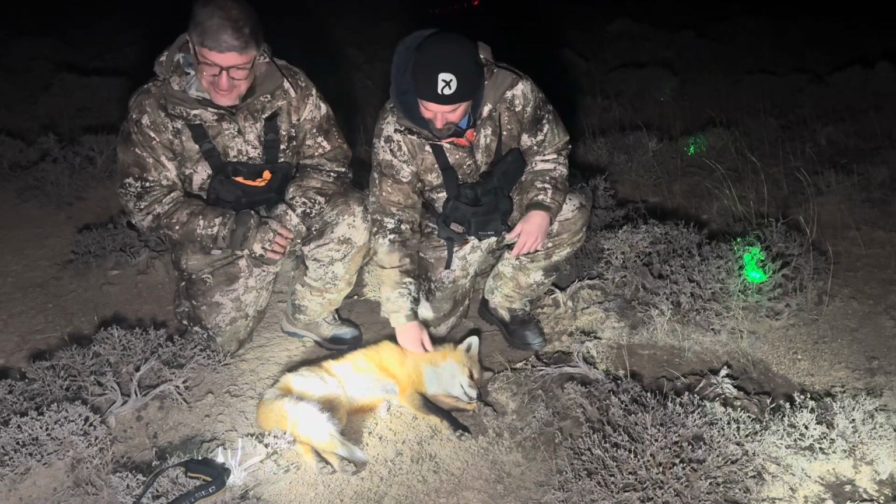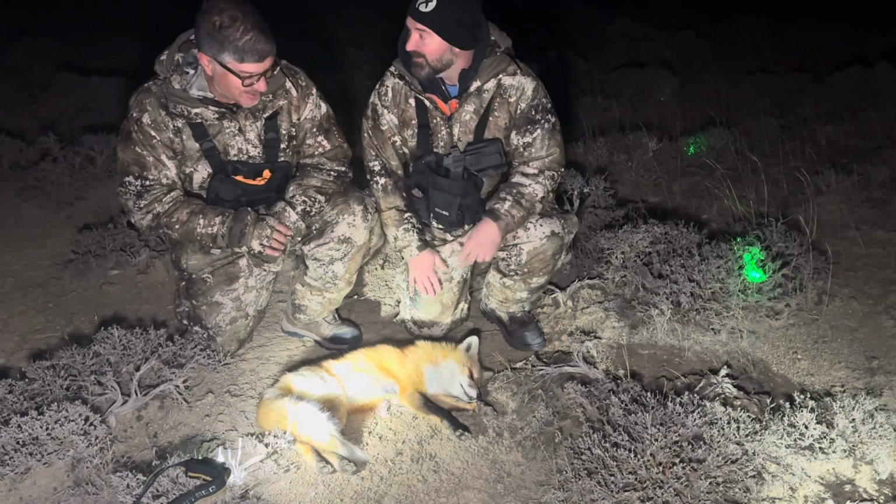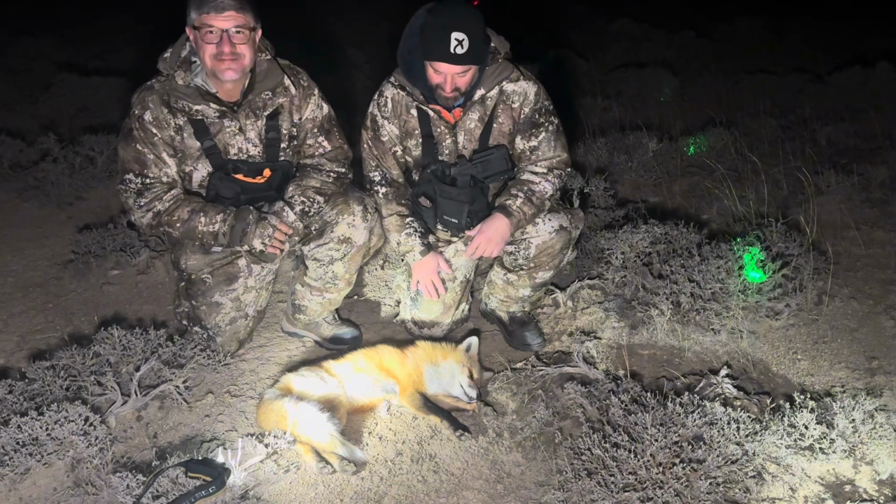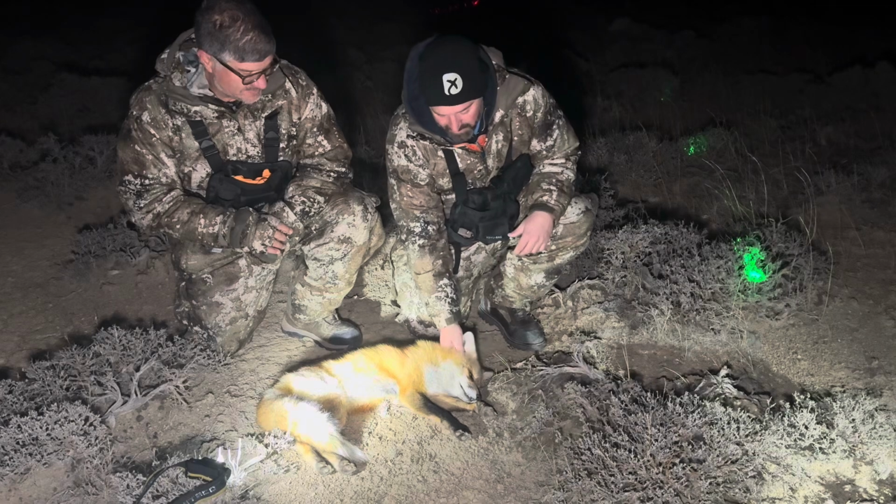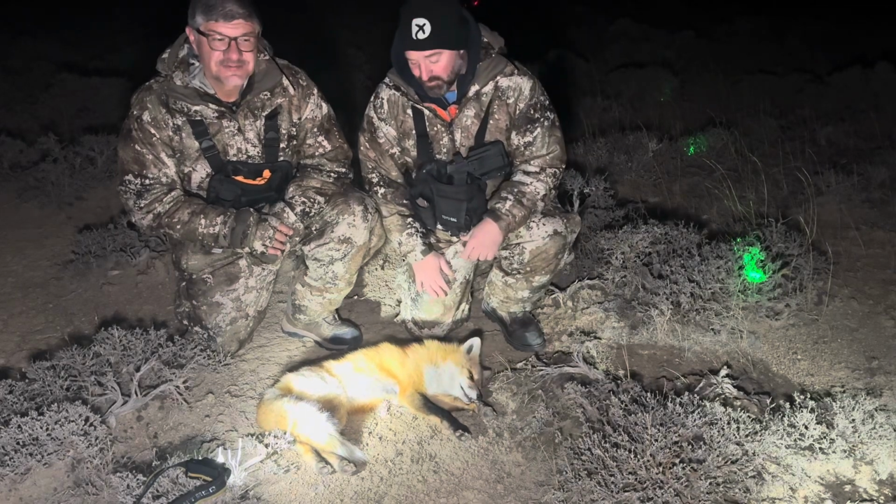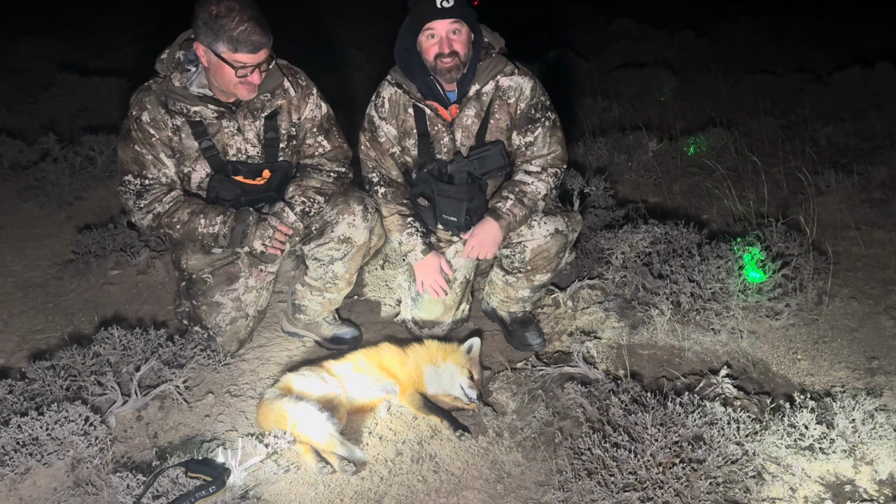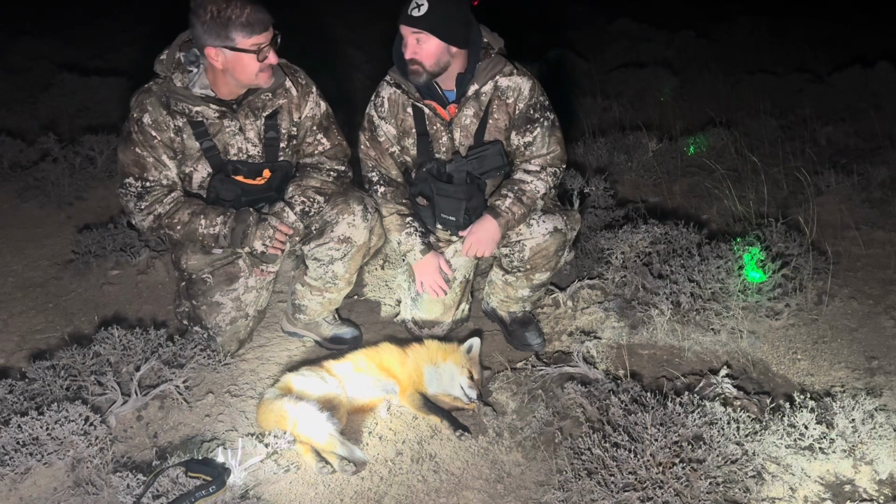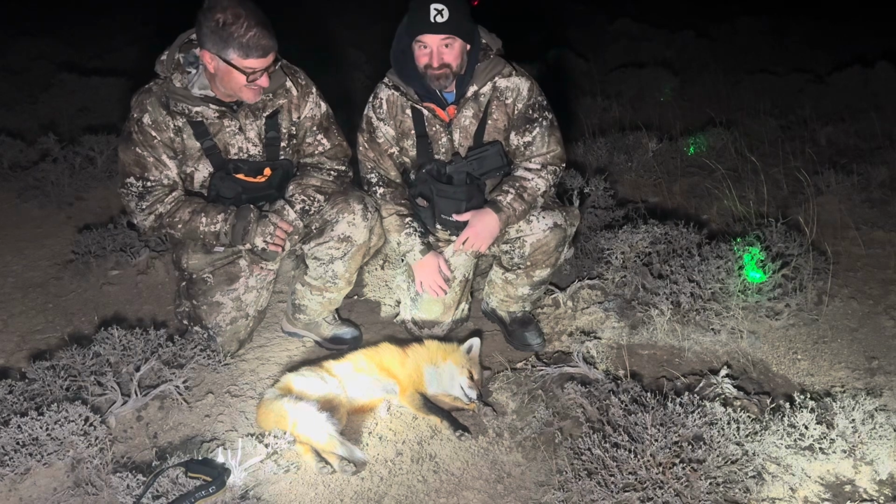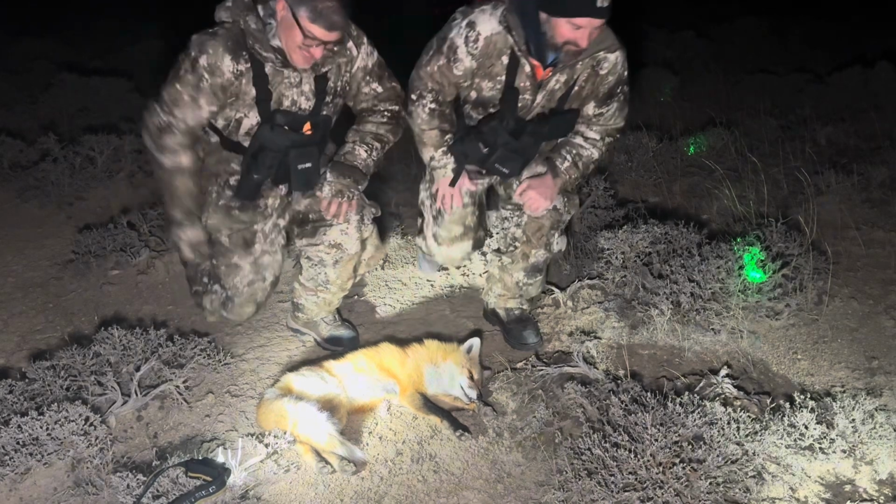Yeah, I actually haven't ever shot a red fox. I hunt in the south a lot, and I get a lot of gray foxes, but not a red. Yeah. So that's great. Oh, this is awesome. This is actually a pretty good sized male right here. Absolutely beautiful. But yeah, really cool experience. Hopefully the video actually shows that as well. Yeah, hopefully it's a good night. This is only our first stand. Oh, keep it going. Awesome.